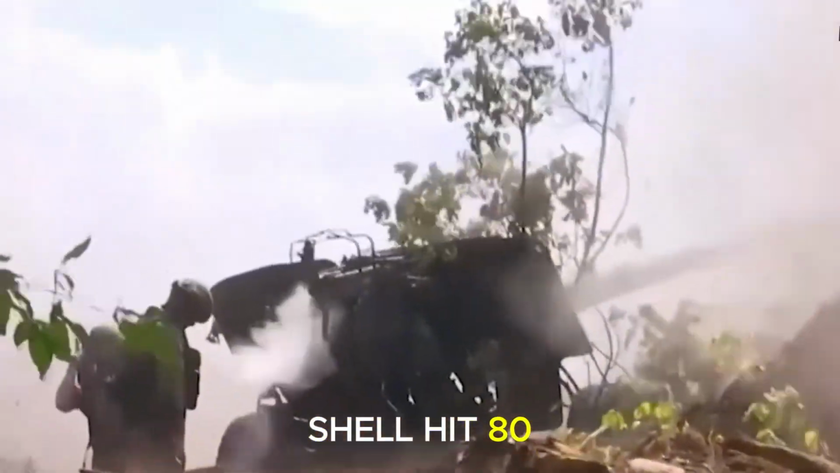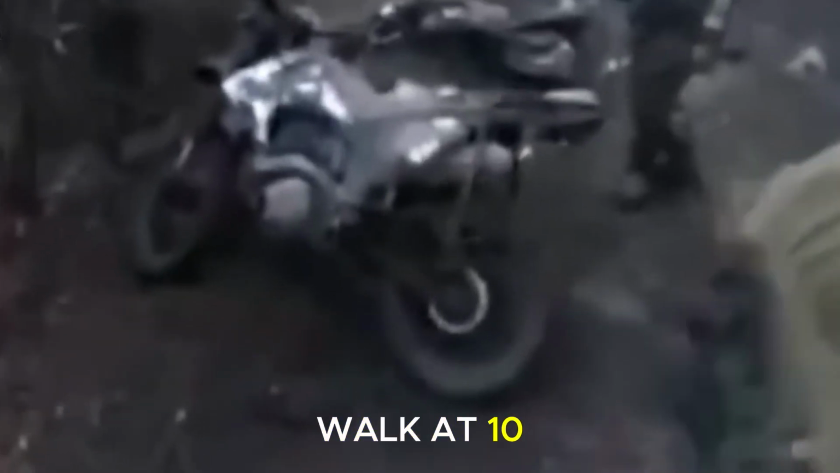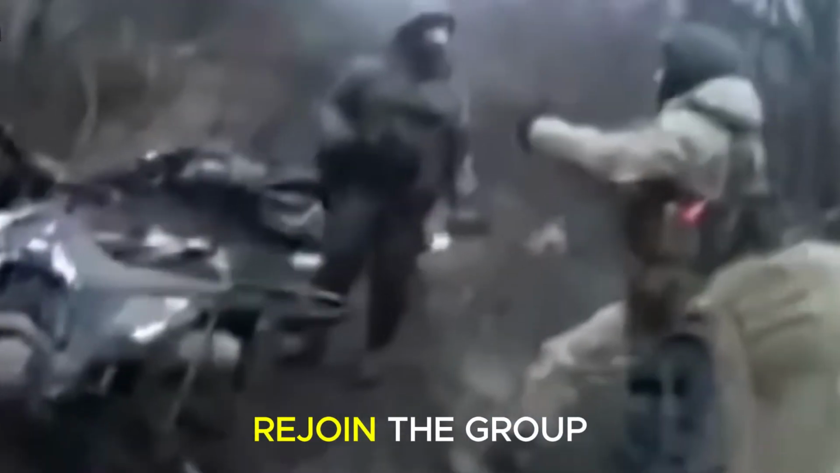At 0552, the first shell hit 80 meters south of the road, throwing a column of dirt and smoke. The tactical effect was immediate. The enemy formation compressed. Soldiers who were at 10-meter intervals closed to 5. Their trailer slowed. Two rear soldiers dropped flat, then panicked and ran forward to rejoin the group.